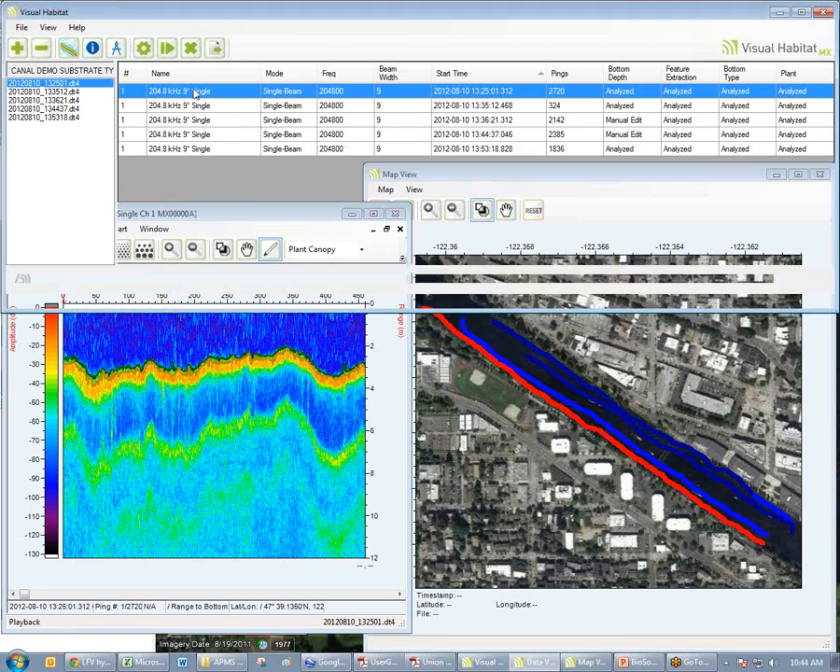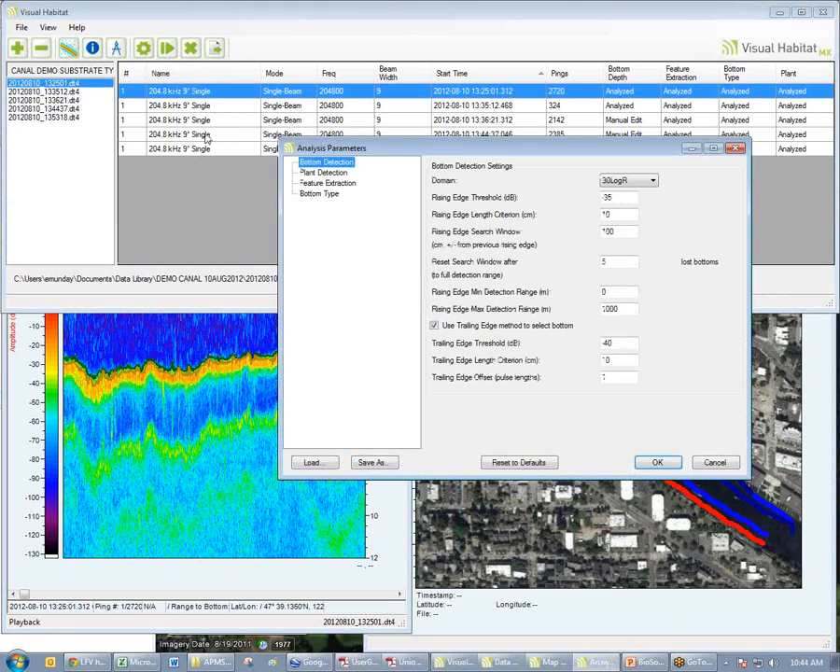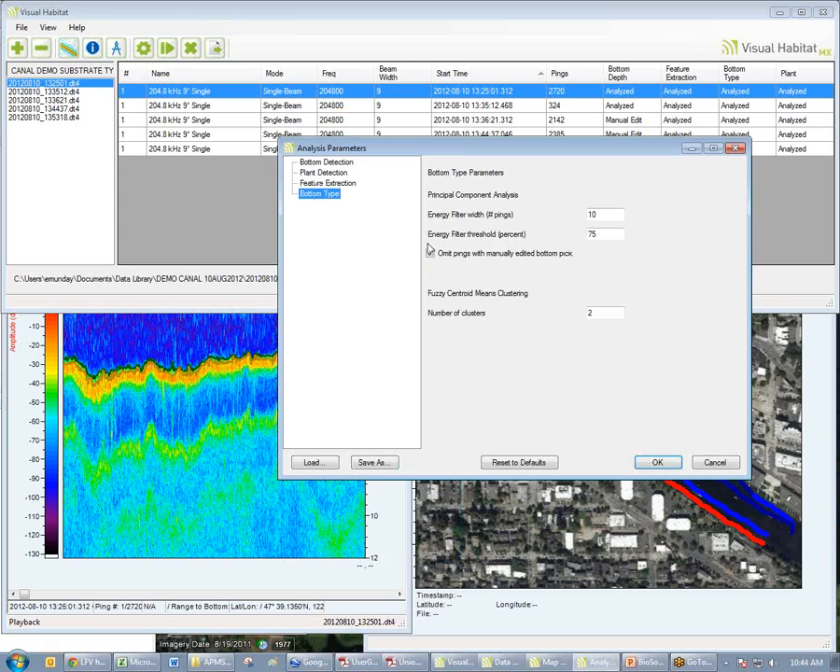So for substrate typing, we click on Configure, we click on Feature Extraction, and that's going to extract all of these features and information of the echo signals. And then for bottom type, we have to tell the software how many different groups we expect to find.